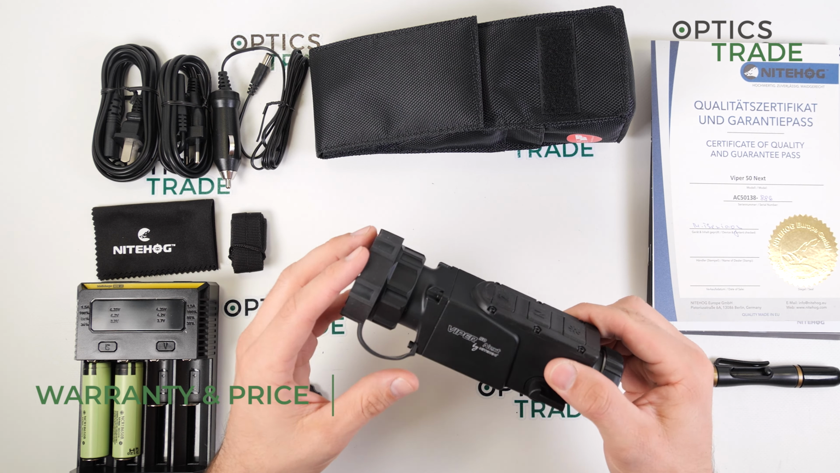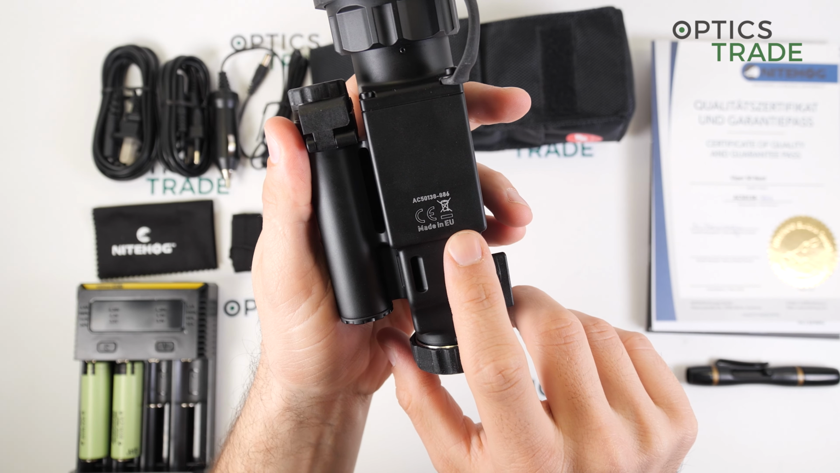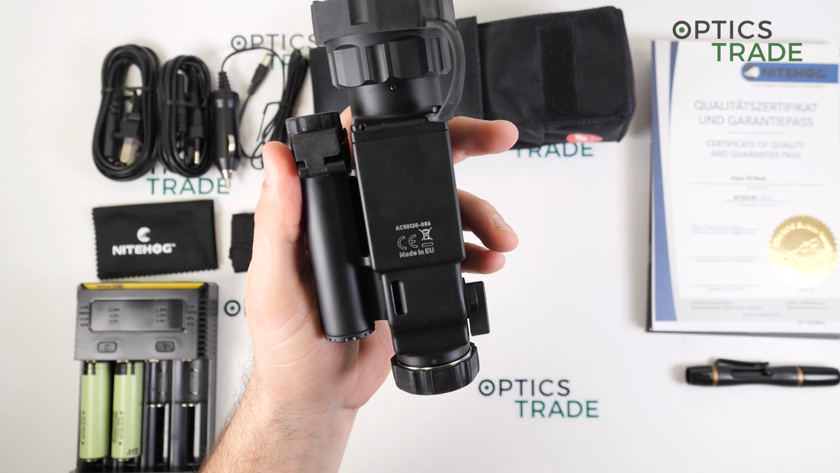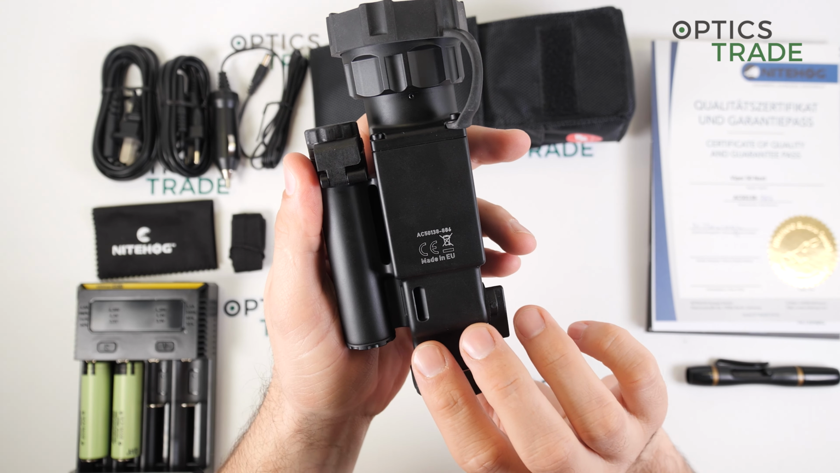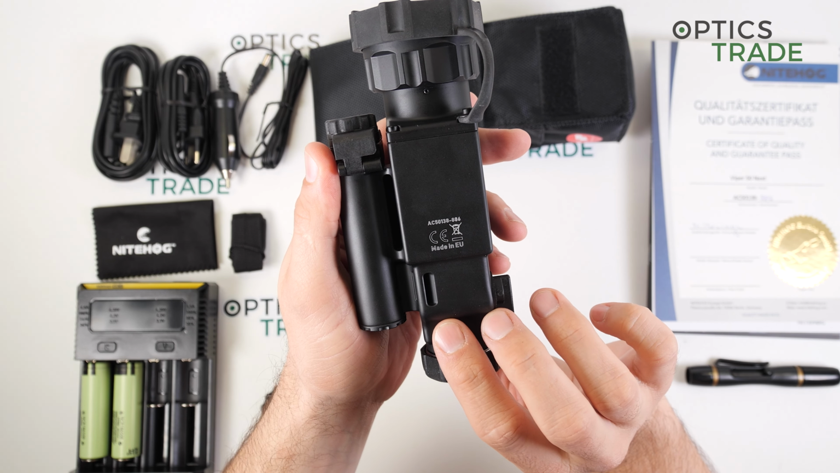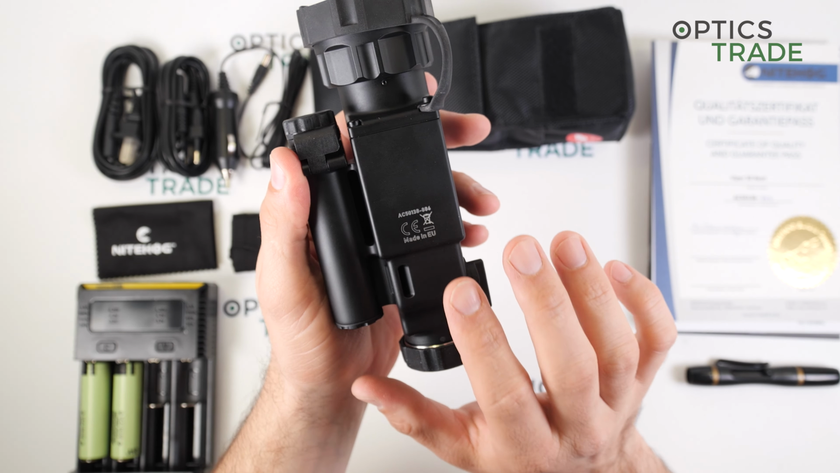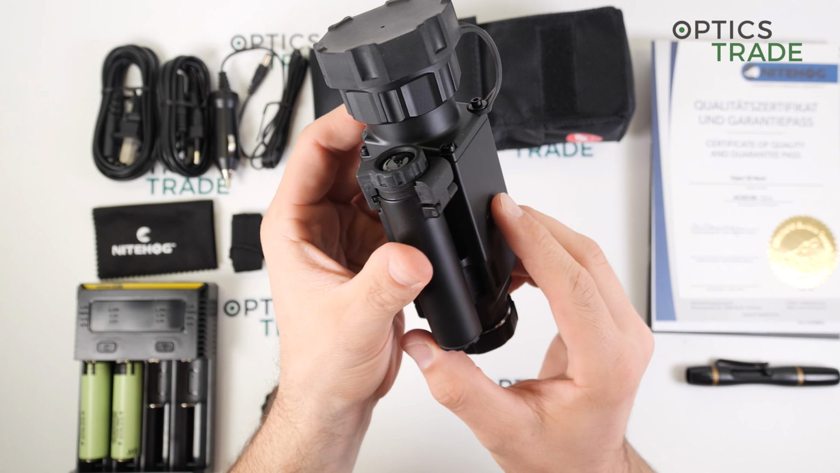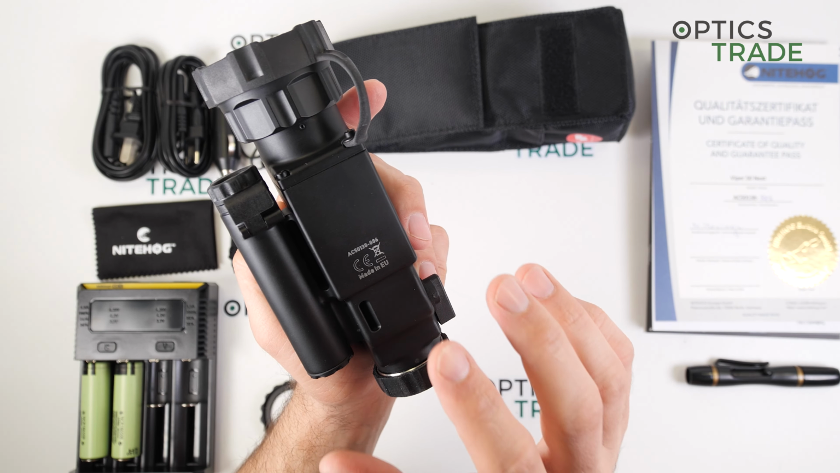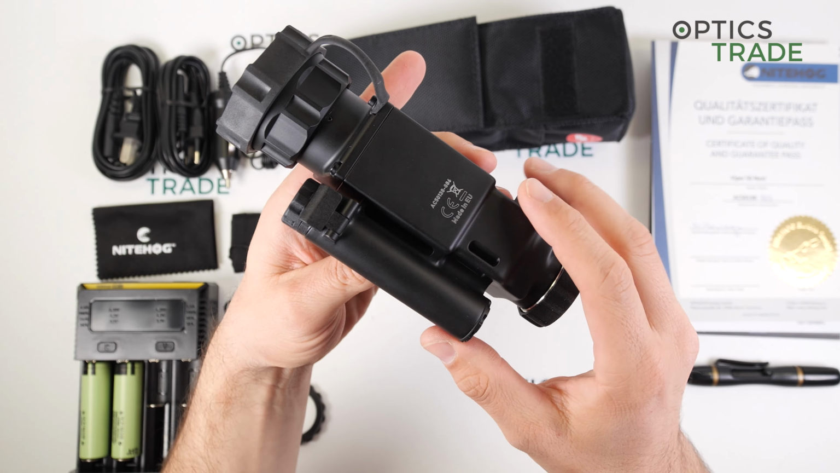The device is made in the EU, so in Europe. Even though the company is located in Germany, I do think most of the parts are still made in Bulgaria and the devices are assembled in Germany. But the final confirmation we didn't get from the company. So I think it is assembled in Germany, but most of the parts are made in Bulgaria, or maybe some parts also in Germany.